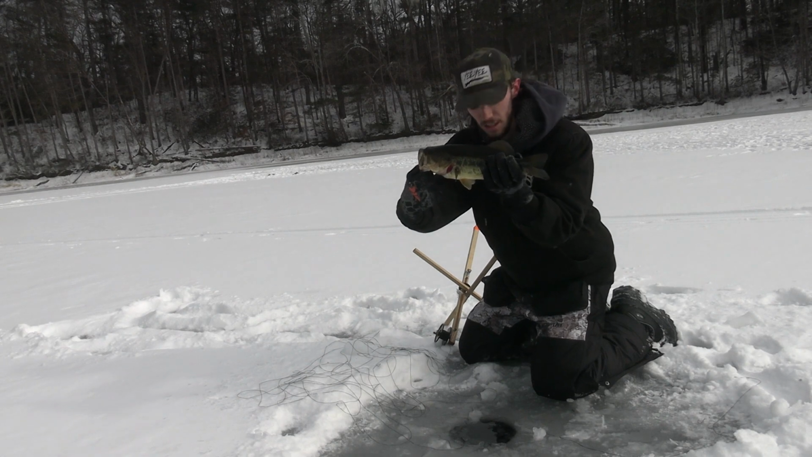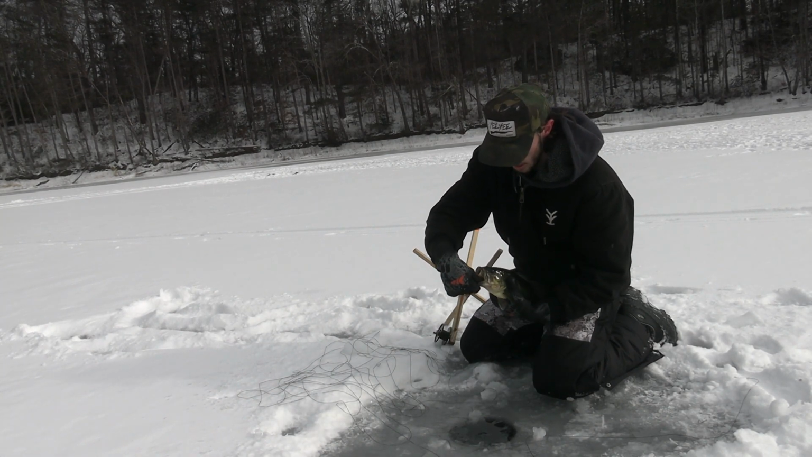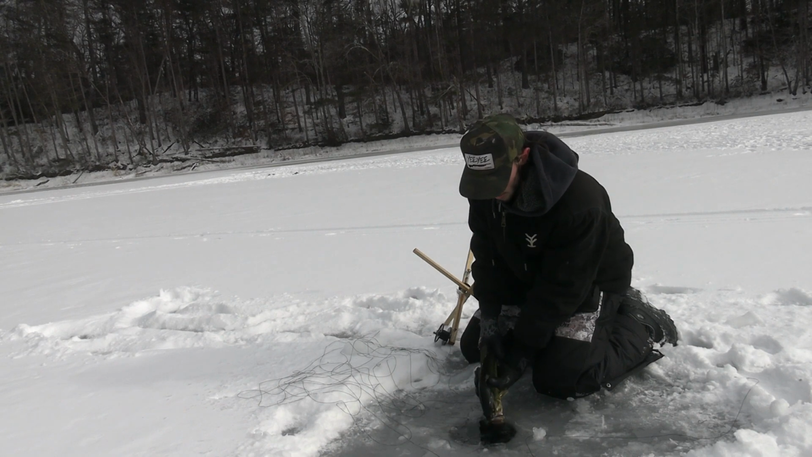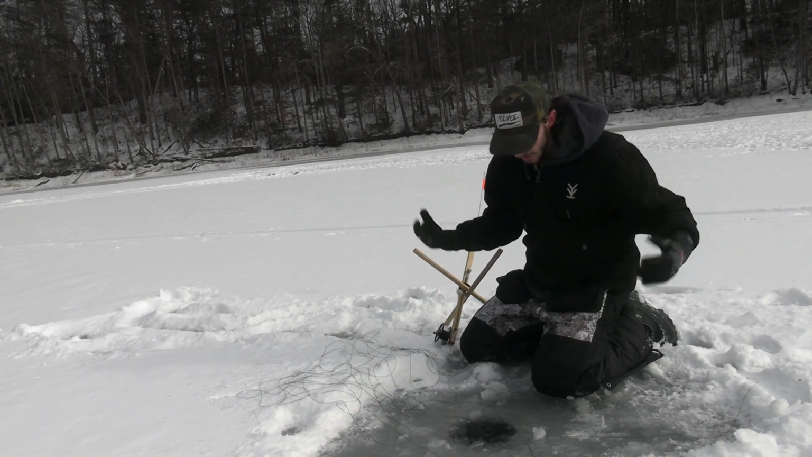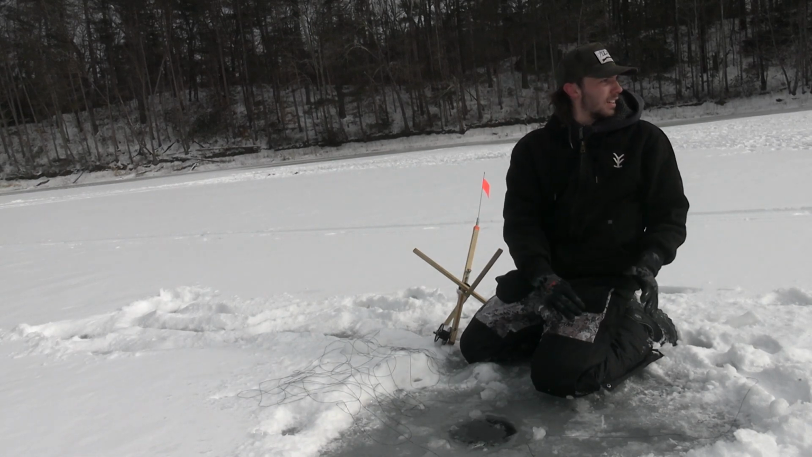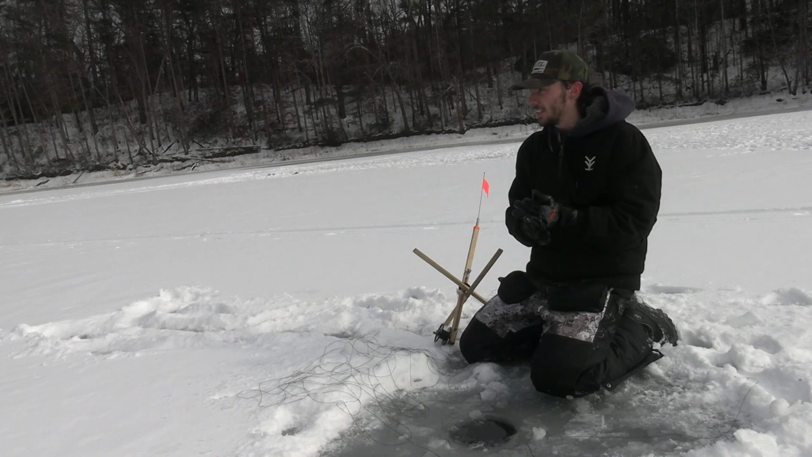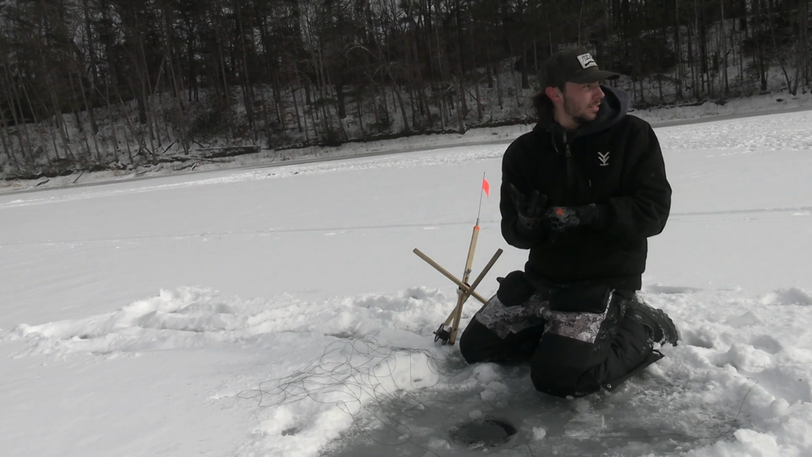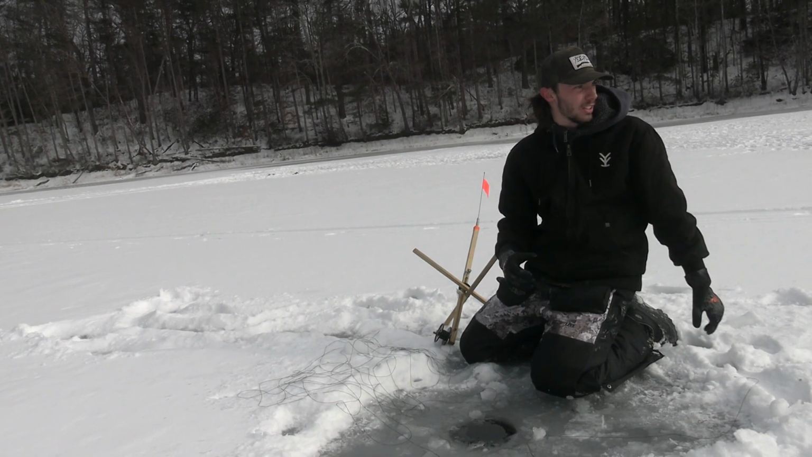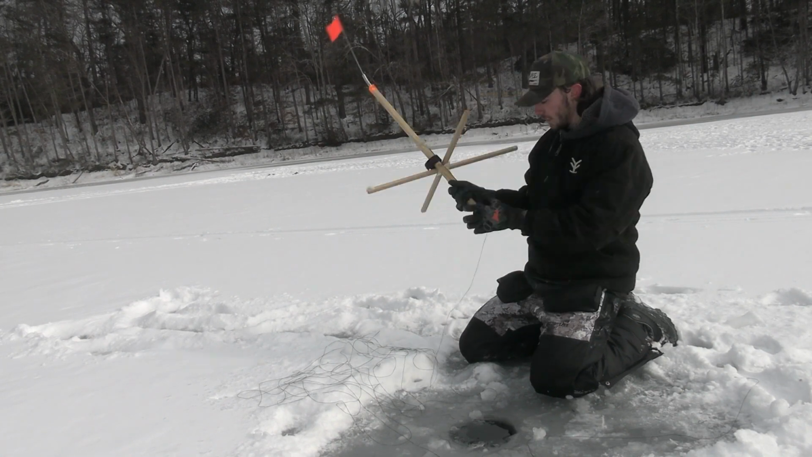Cold day like today, just want to get right back in the water. Here you go, buddy. Sweet. Probably honestly gonna pull this one because I don't think I'm gonna stay here for too much longer. But that's the second fish now. Things are kind of picking up. It's getting windier too.